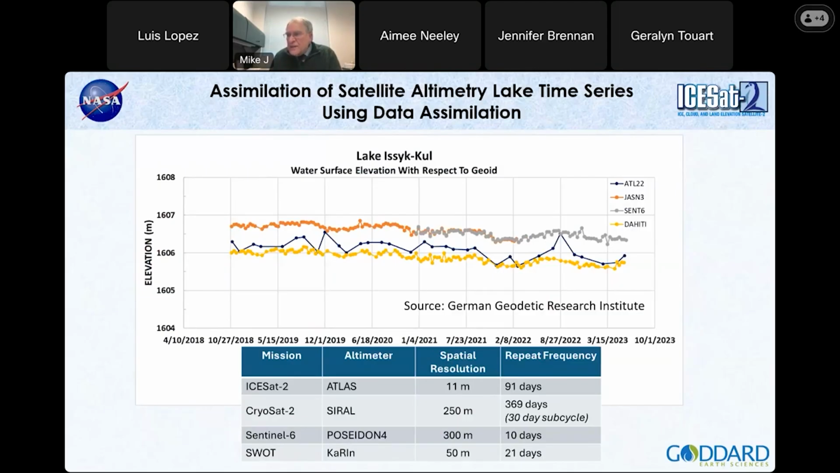And they're different sensors. There's SAR sensors in here, there's radar, and there's LiDAR. Each all have different footprints. But you can see that these time series here are basically of the Jason sensors, the SAR sensors, and the organization that does this is DAHITI.